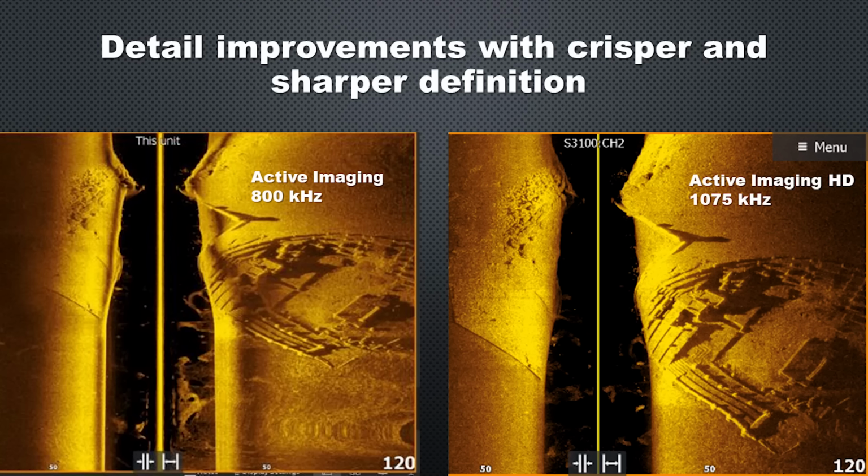So here's a comparison shot of the new ActiveImaging HD transducer at 1075 kilohertz on the right and ActiveImaging on the left at 800 kilohertz, which would have been the higher frequency and the more detailed frequency on ActiveImaging. So you can see we do have a lot more fine detail in this image. If you look at the rock pile on the left of the sonar screen there, it's definitely more defined and not as fuzzy. And same thing with that structure on the right of the screen. We can definitely see a lot more detail in it. Now, one thing you'll notice is the S3100 on channel 2 on the new ActiveImaging HD.